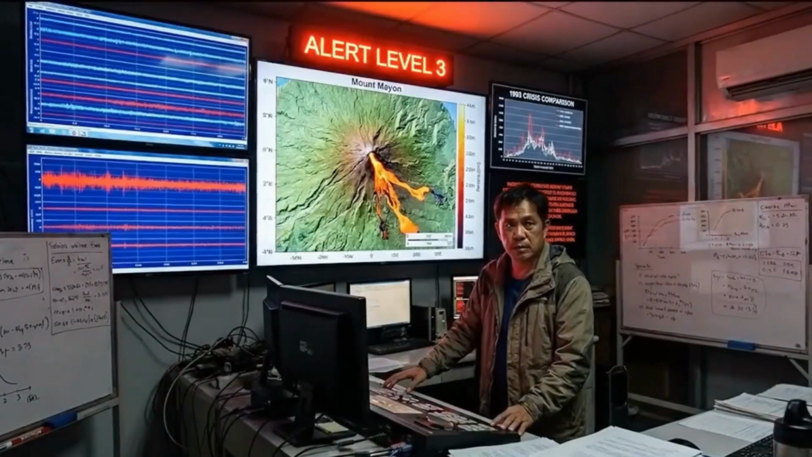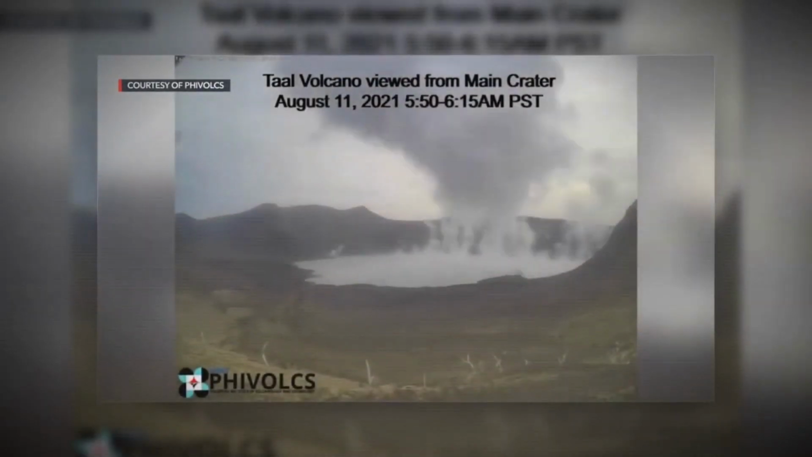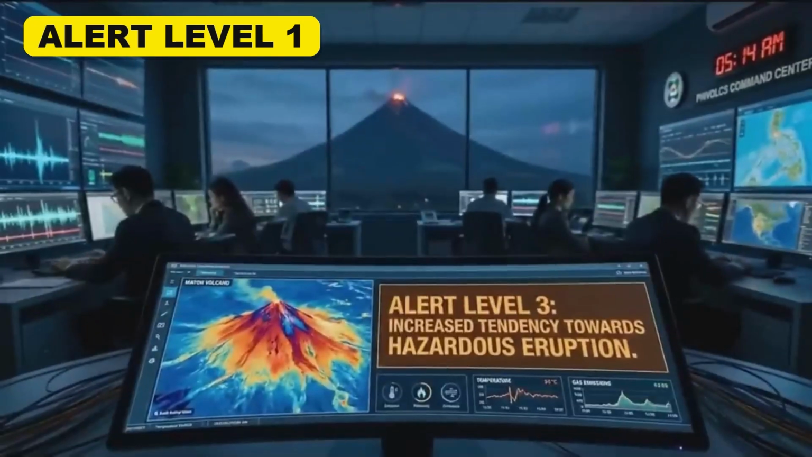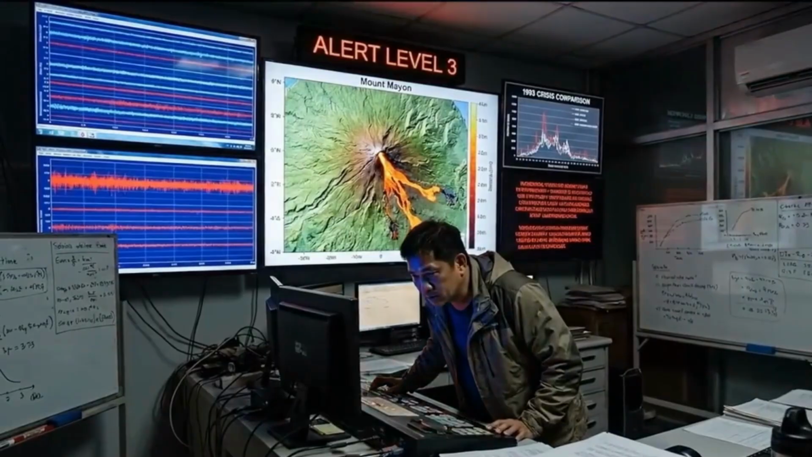The footage is undeniable. A second, similar blast followed just hours later, and the alert level currently in place does not guarantee safety. It guarantees the opposite.